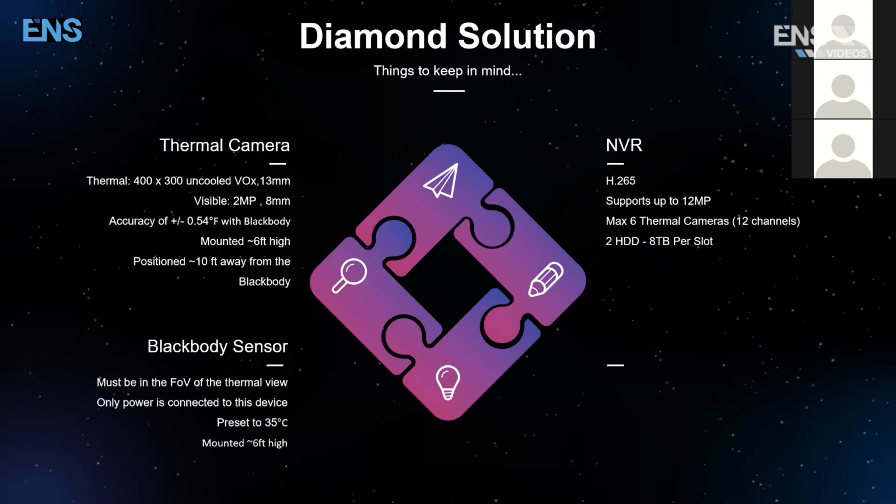The NVR is 265. It supports up to 12 megs. And since a thermal camera requires 2 channels, you can put a maximum of 6 into this 16-channel recorder, okay, allowing you to put 4 additional cameras. You do not lose any kind of features or specs when you're using the thermal solution. The Blackbody sensor, keep in mind, must be in the field of view. Only power is connected to the device. To make it easier for you, the preset is already defined at 35 and mounted about 6 feet high, guys.